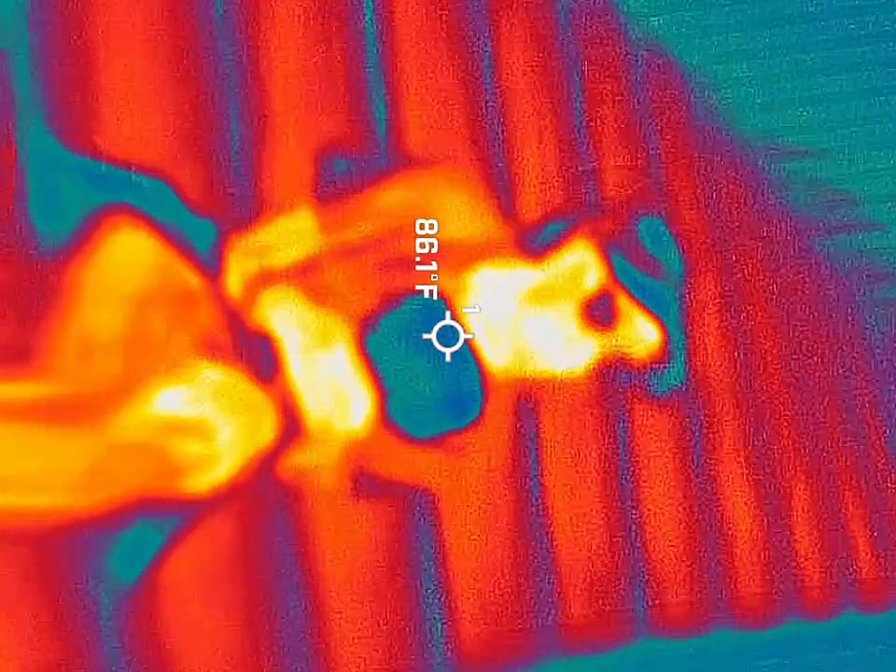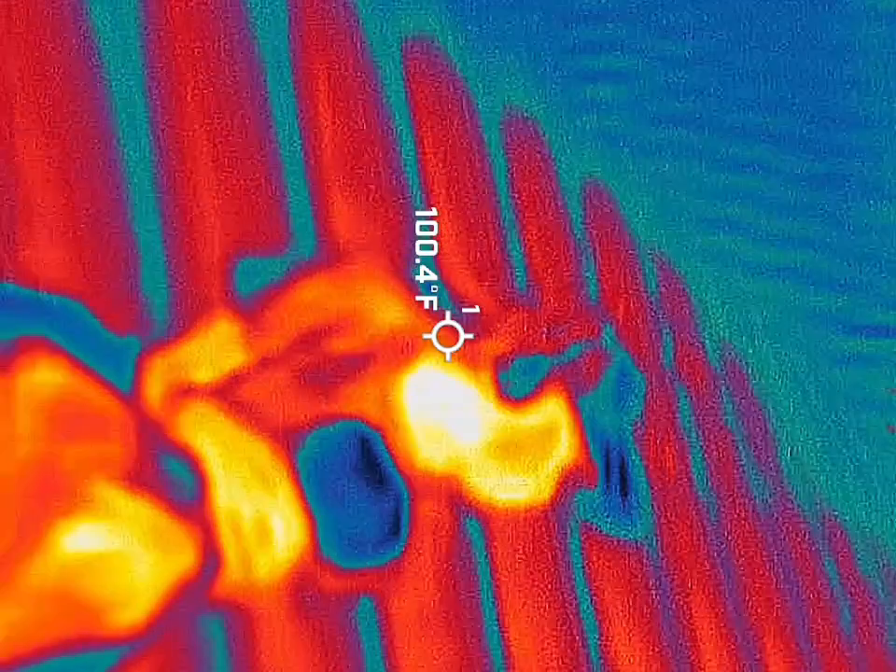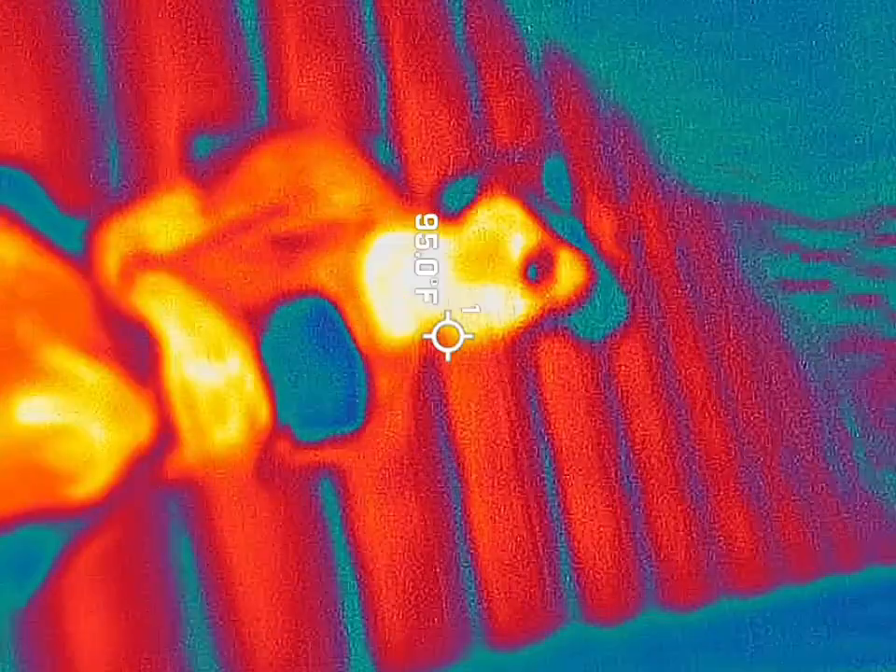So again, this is how I learn about these things, guys. This is where things come about for me. Keep in mind where we're going. We're literally going to this park right behind me, so that way we can go do this blindfold test.